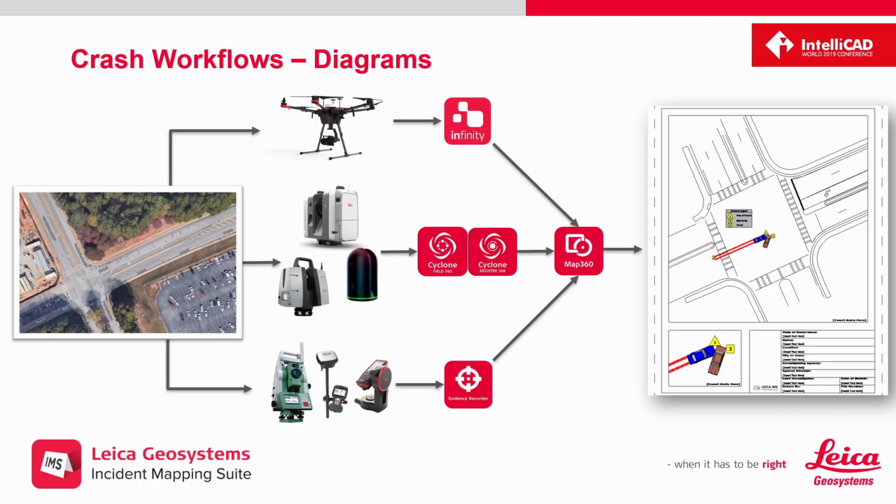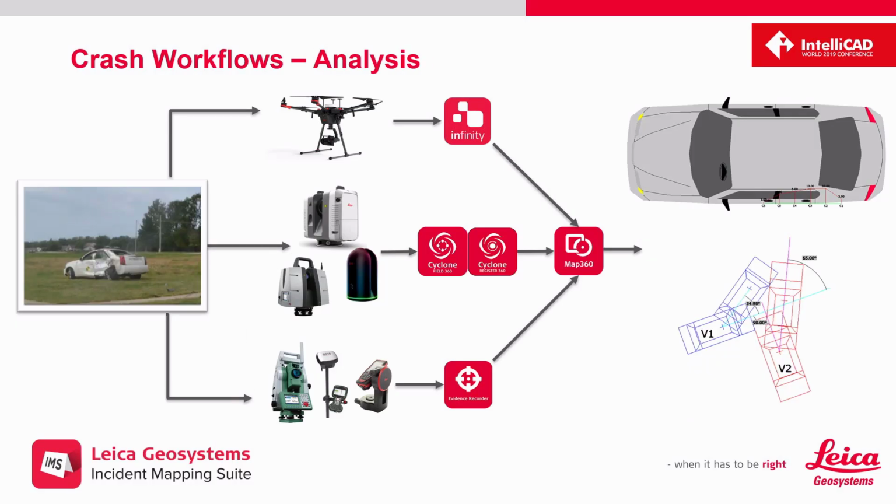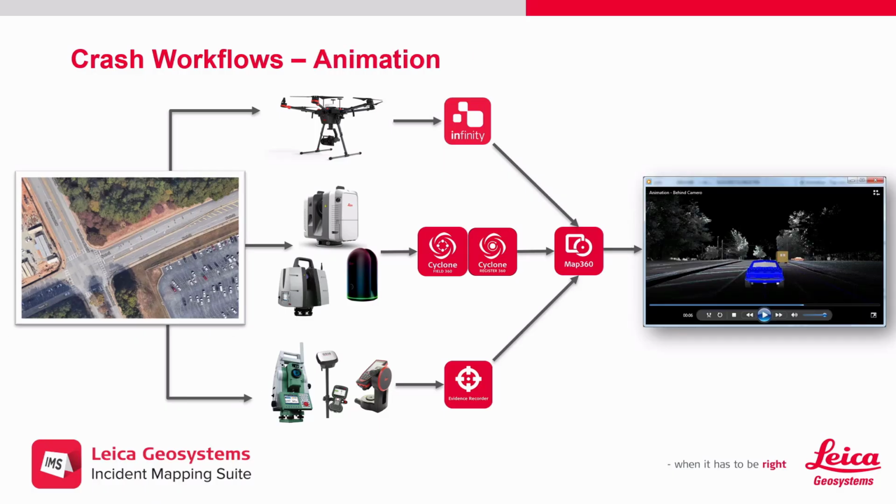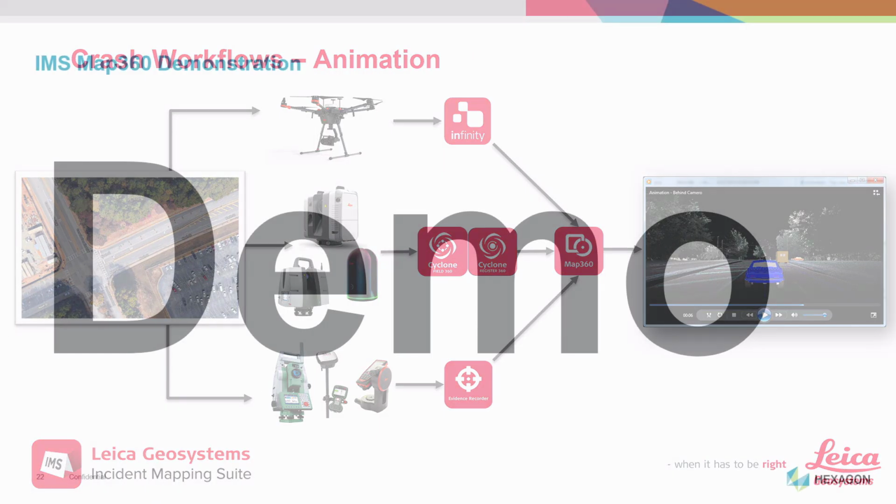There's a big focus on crash scenes, so traffic collisions, reconstructing what happened. We have a crush analysis tool where we're measuring the deformation of a vehicle when two vehicles collide. The deformation pattern along a vehicle can tell us the impact energy and the angle of impact, and the police can use that to reconstruct what happened. Again, more reporting tools and animations, which I'll also show.